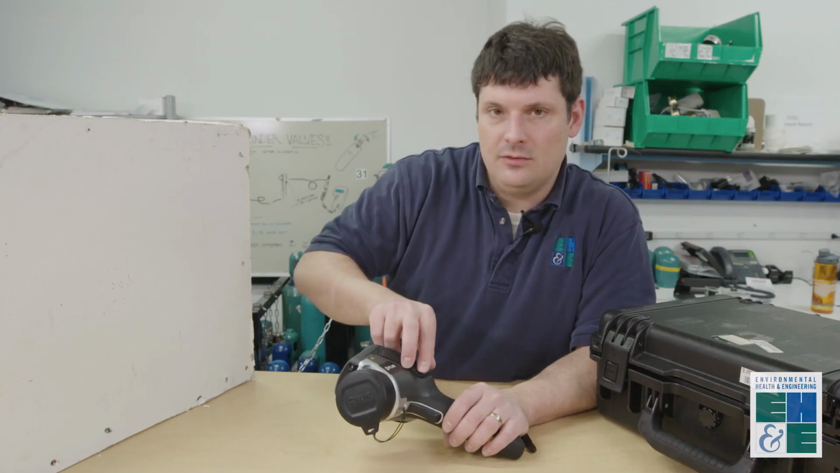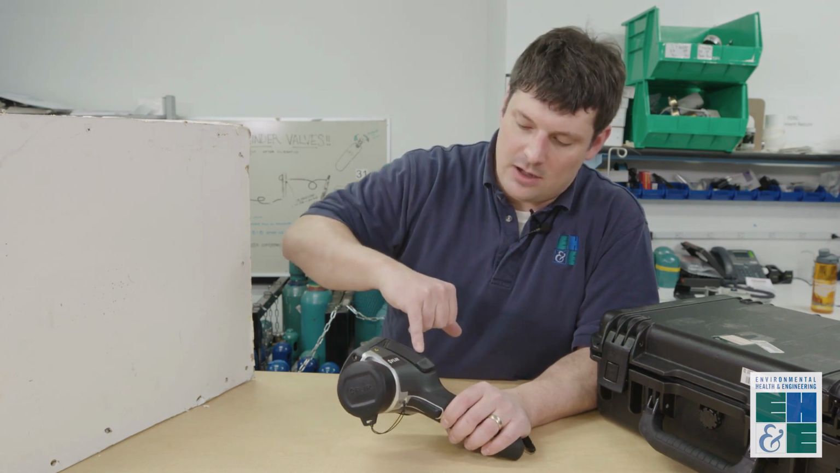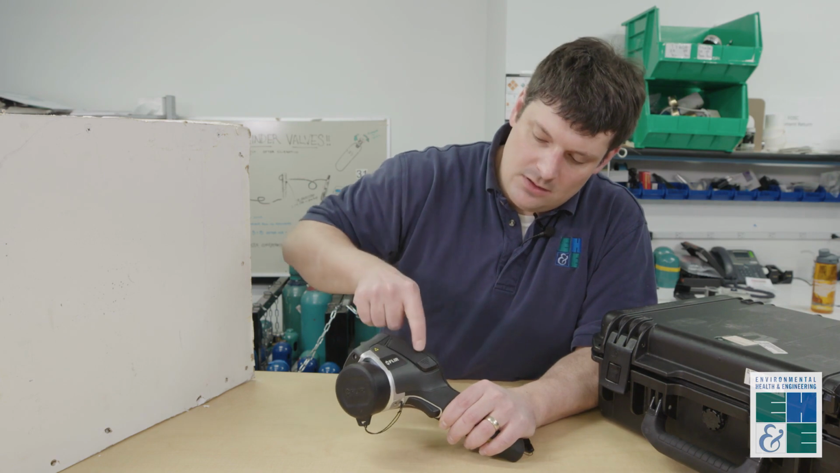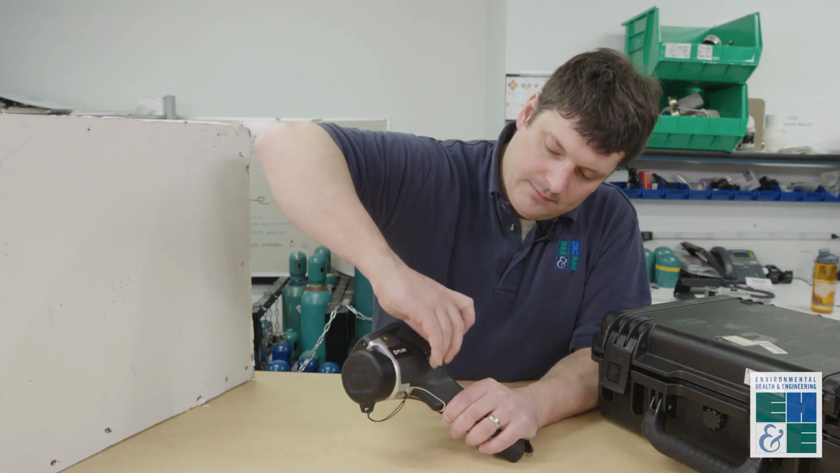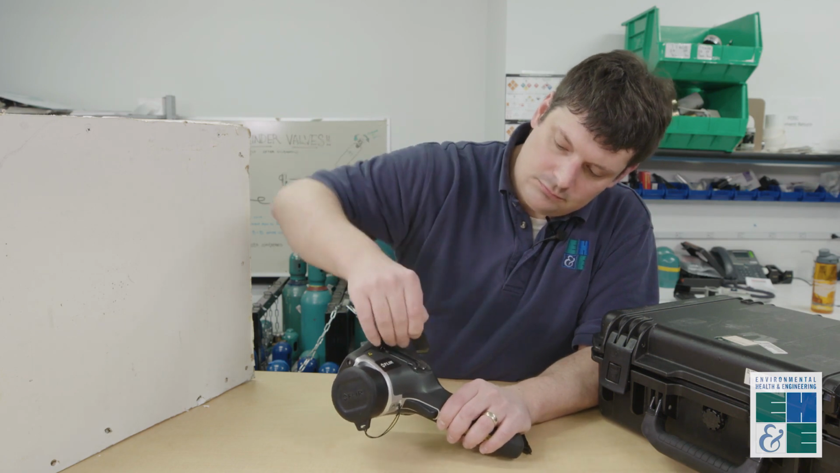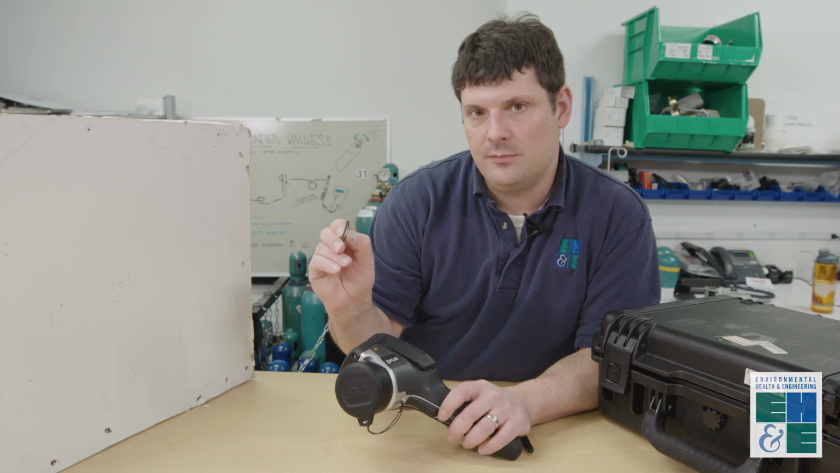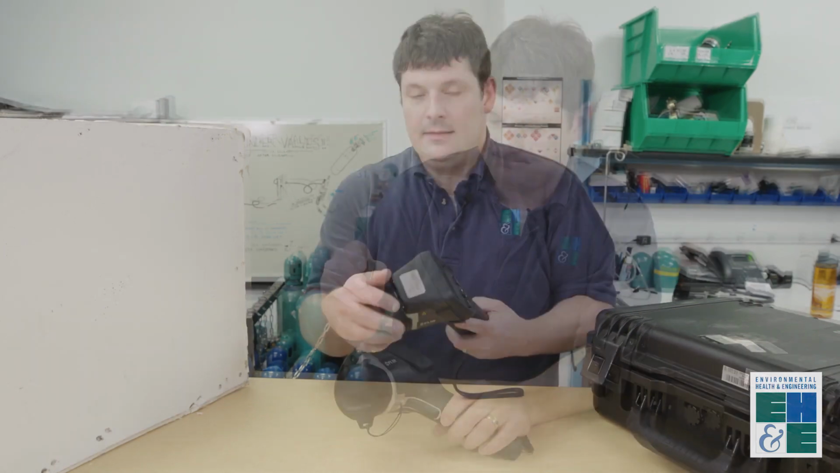When you're ready to download the photographs off of the camera, the memory card is in this slot here. You push this down to open it, and then pop the card out. And it's a standard SD card that you can download on your computer or other device. That concludes the infrared camera video.